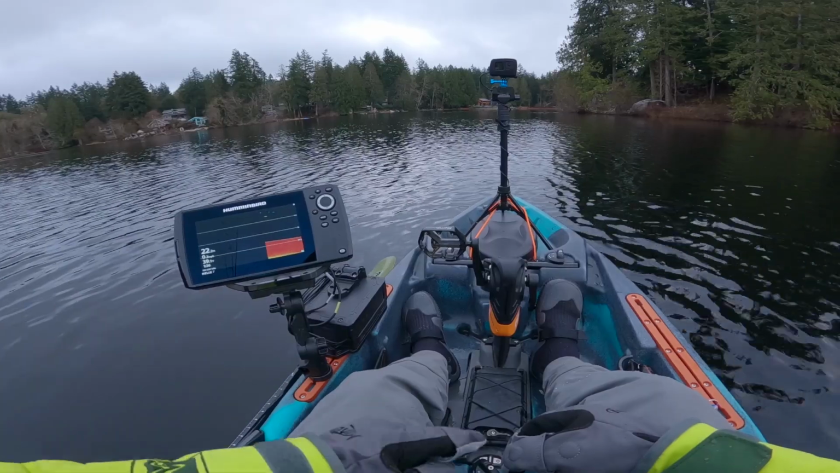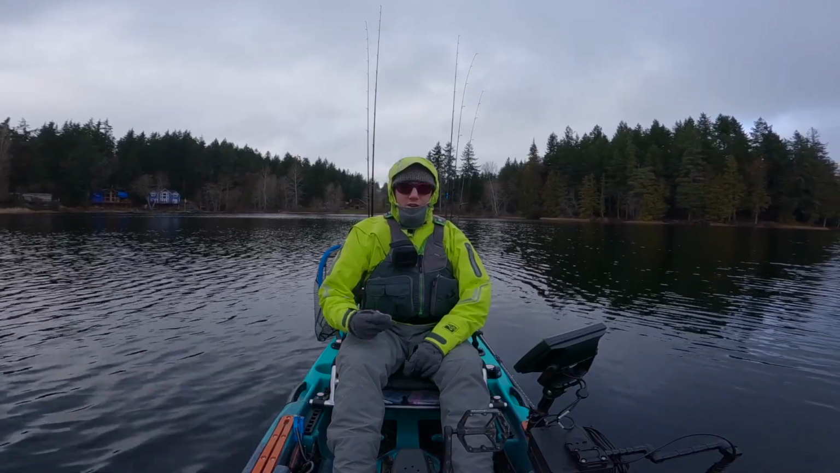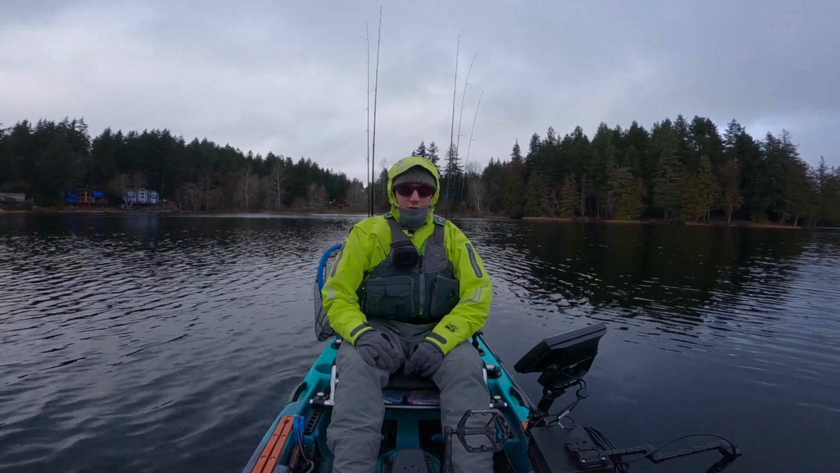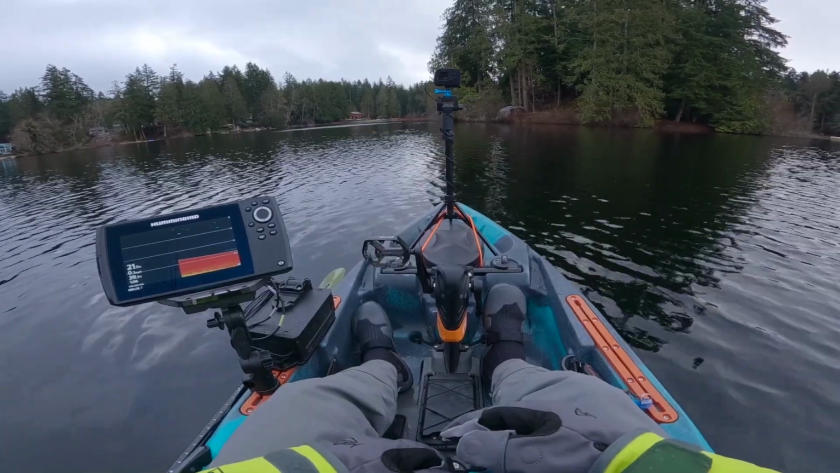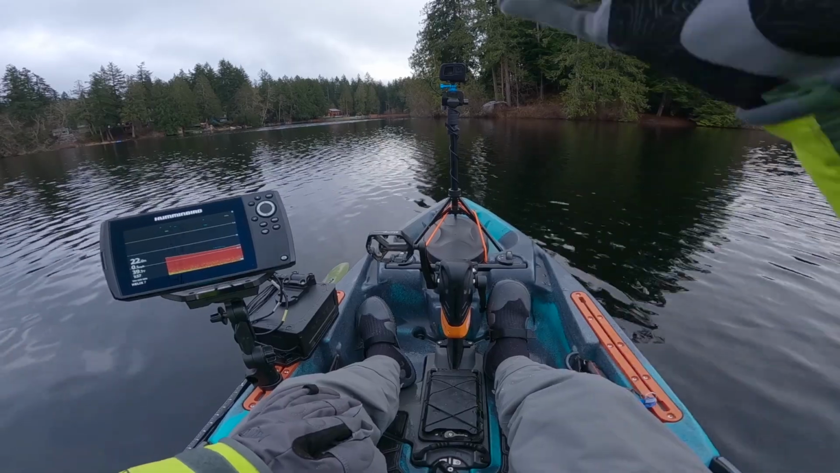Water temperature this morning is 39 degrees, with 37 degree air temperature. We've got a bunch of wind coming in, a chance of some rain, and a chance of some snow. It's going to be tricky. I'm dressed as warm as possible today. This is as good as I can do for now. Maybe before my next outing, it's time to upgrade to a better base layer.